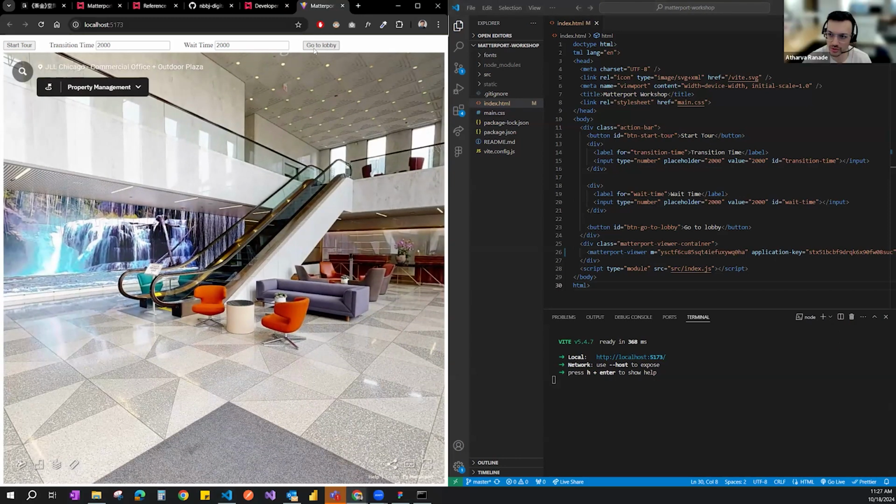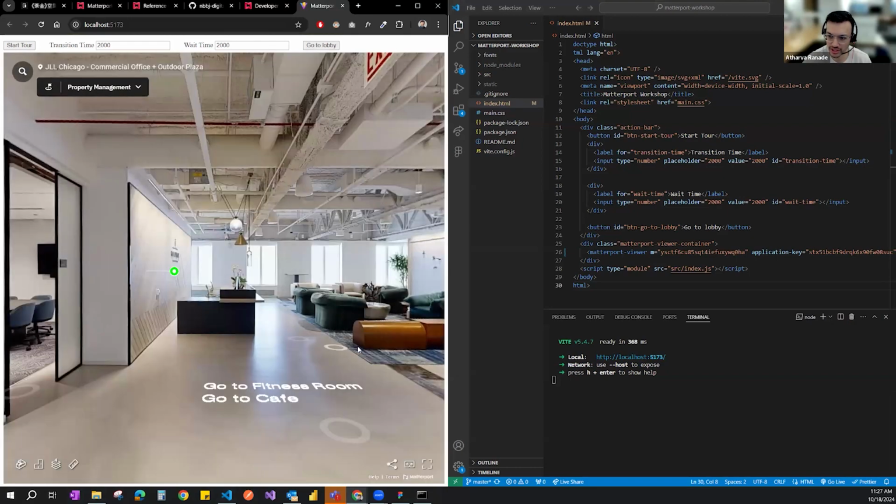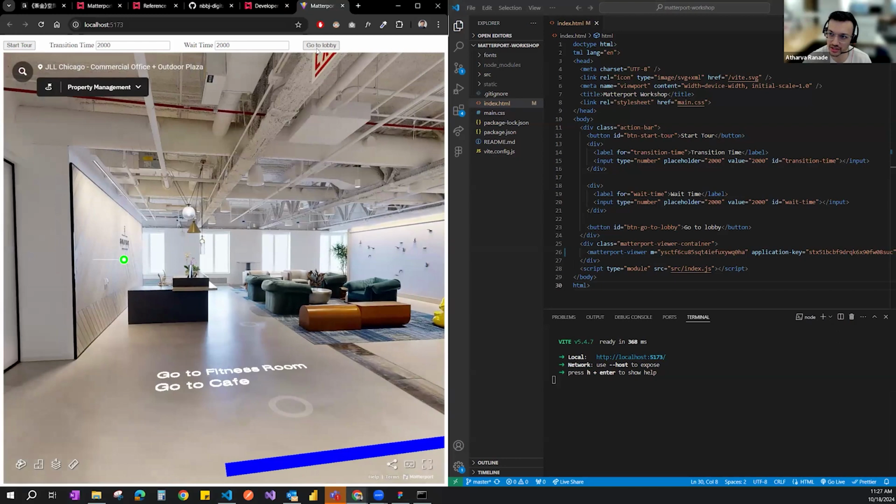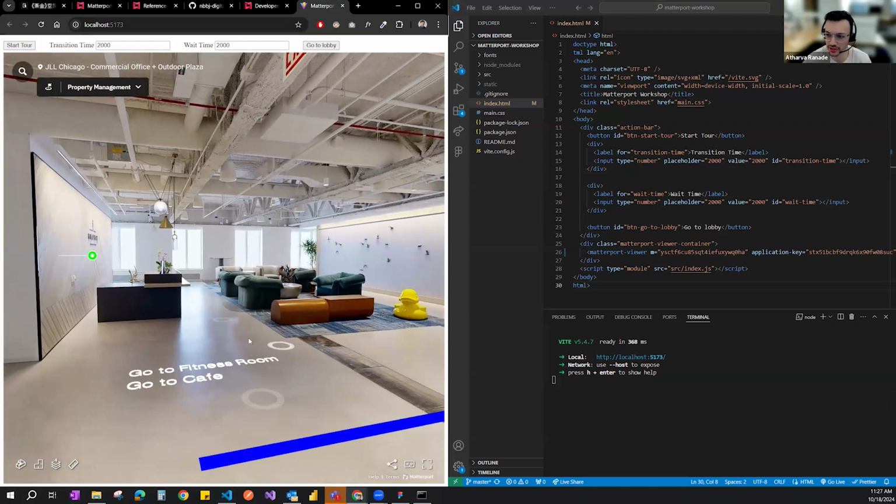And so then if you click on go to lobby, it should change your views. Can you check that, go to lobby at the top? Okay, then you're good.